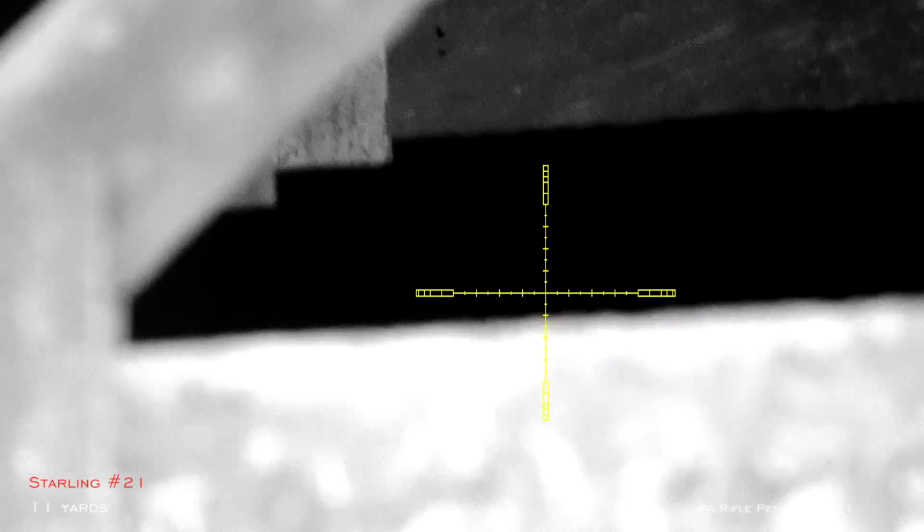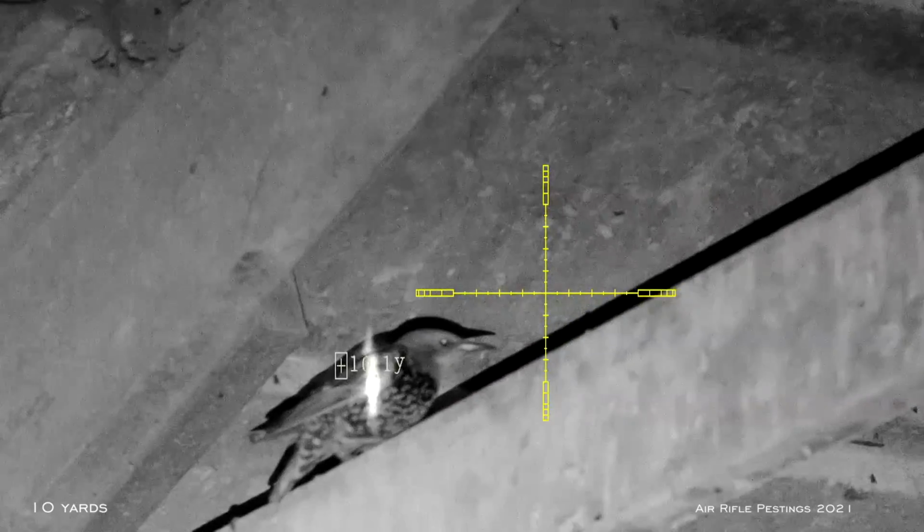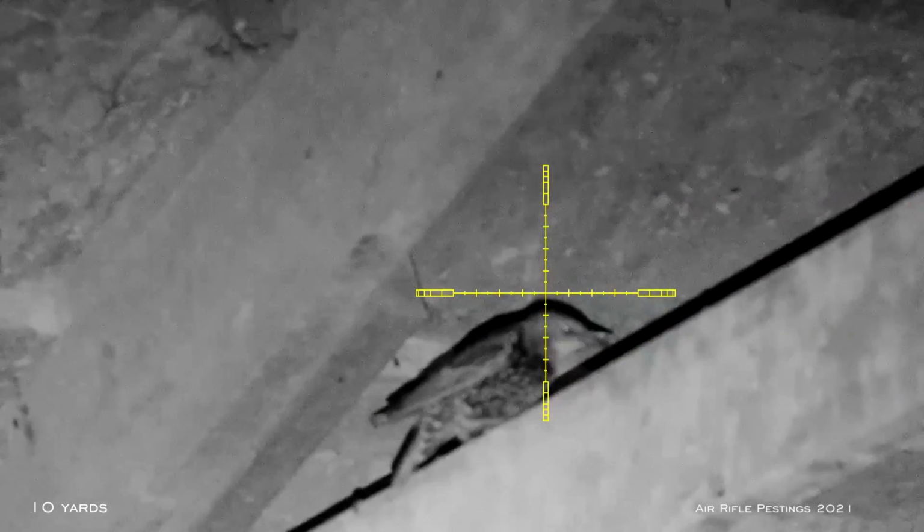So there he was. Of course, I have to steady myself just to get a better posture and shooting platform, and the same holdover, and he's starling number 21. These are the only 2 that I was able to pick up because they landed right in the middle of the walkway. The rest of the 22 that I've shot all fell amongst the cows. The farmer told me that it's okay if I am able to fetch the pests. The workers will help me clean them up.